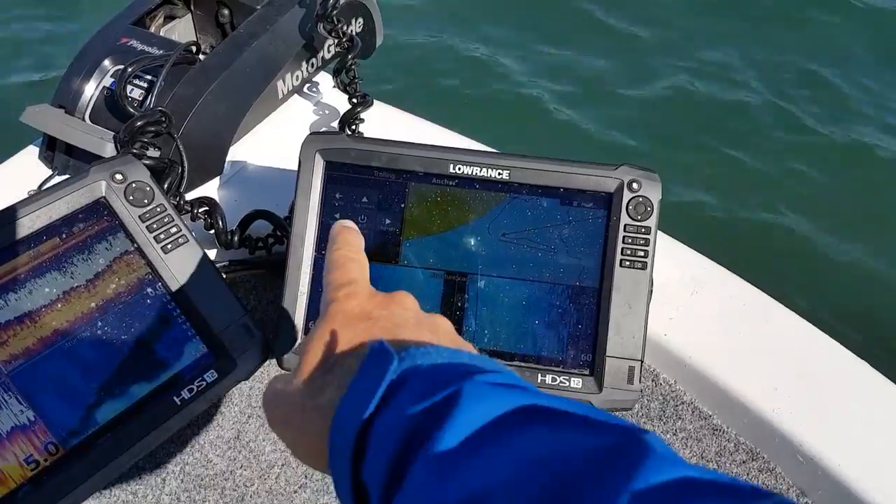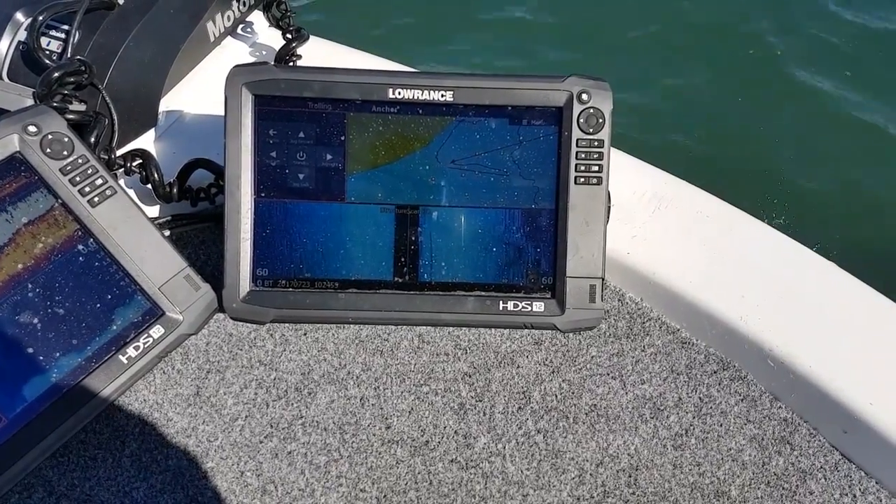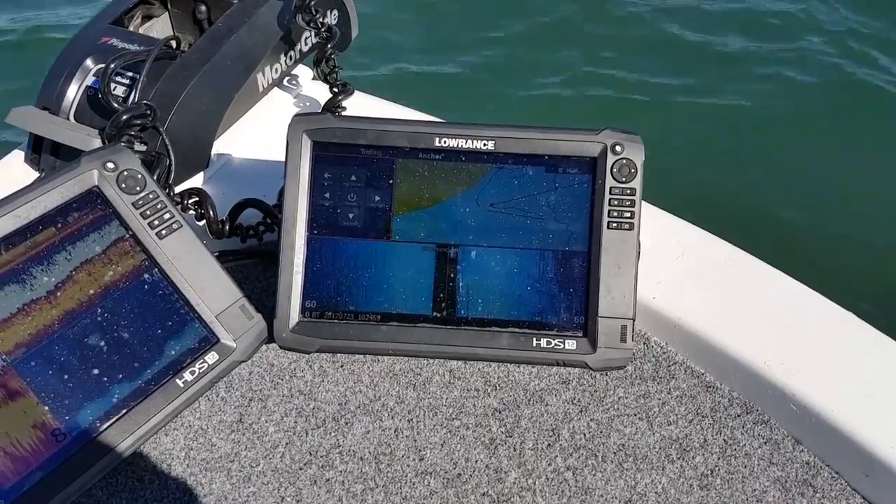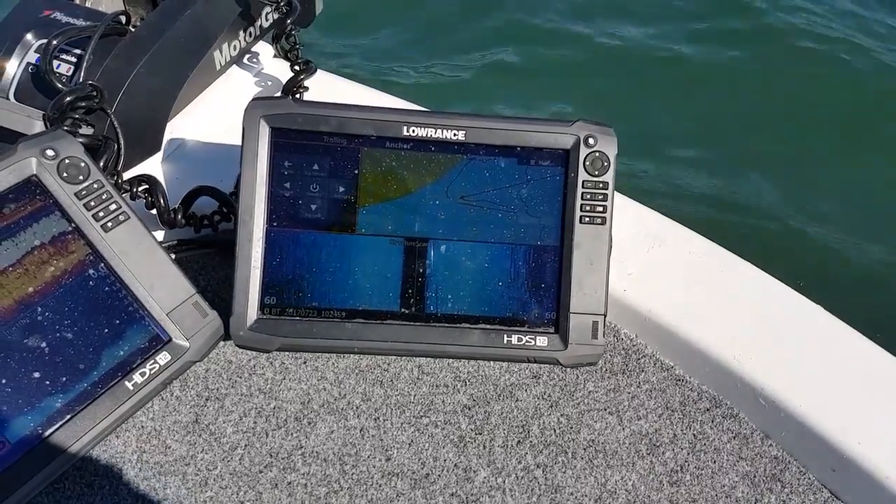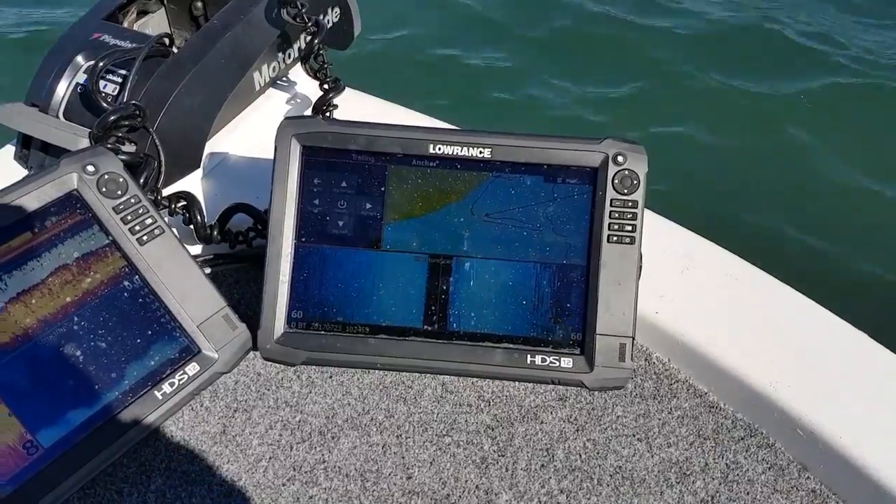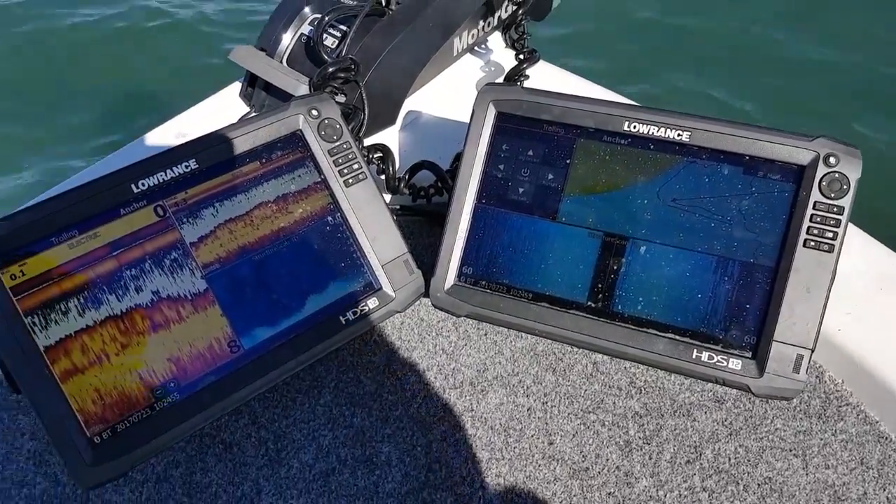As you can see, I also run my autopilot on the front. When I'm using the electric motor, I prefer to use the foot pedal most of the time. It's really handy when you're at spot lock to be able to use the jog feature still. So this is why I use the autopilot screen up the front, just so when I'm around structure I can use the jog to jog 5 or 10 foot to the right or to the left or back or forwards, whatever the structure I'm targeting.